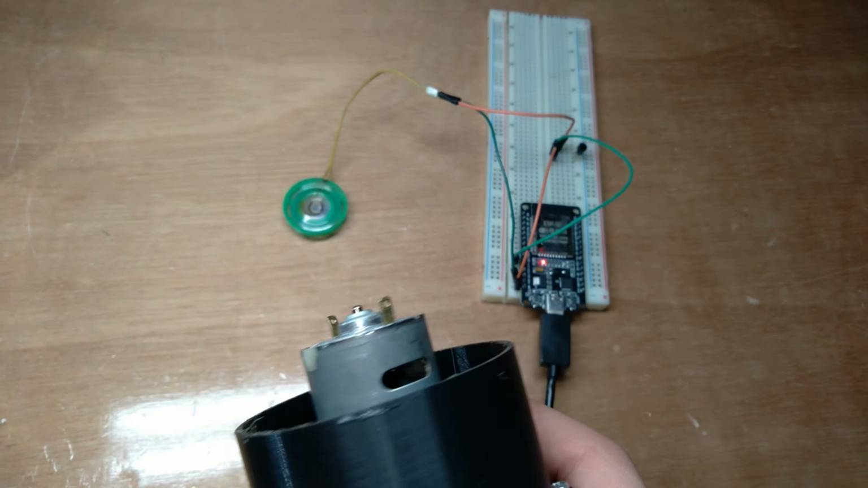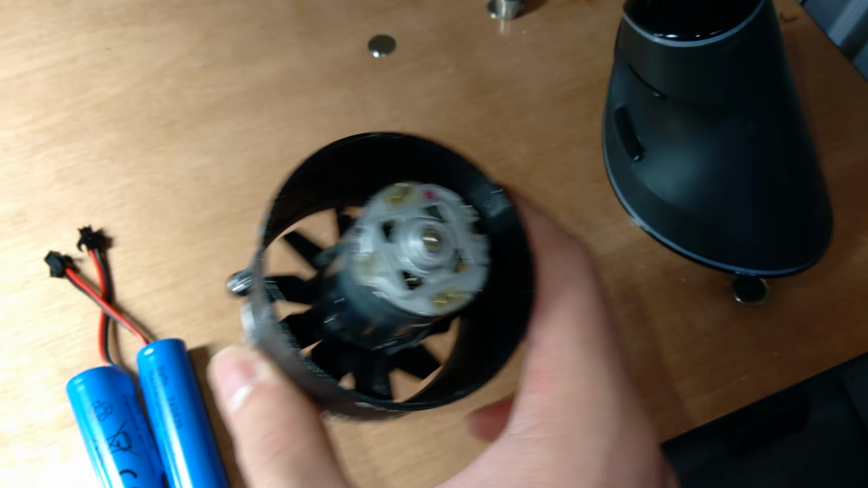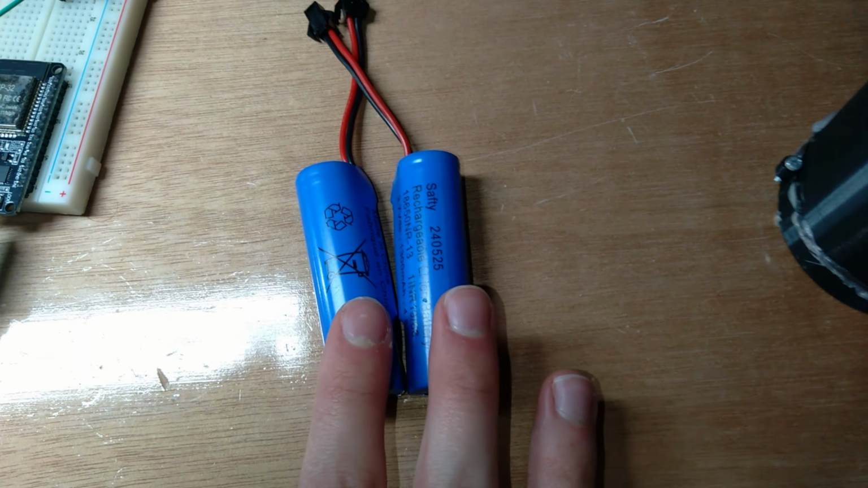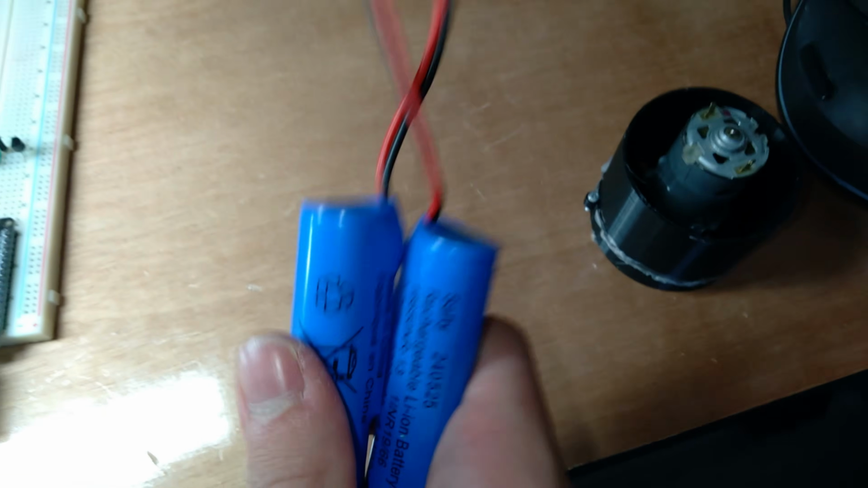To make this whole thing more of a controlled experiment, I'm going to be using my electric ducted fan to cool the speaker back down to room temperature after each test. To power my fan, I'm going to be using these two rechargeable 3.7 volt lithium ion batteries. When I put these things in series, that would be about 7.4 volts.